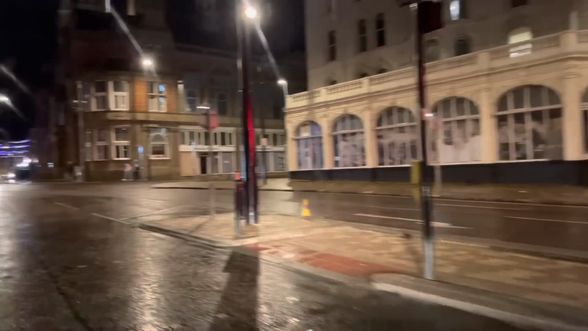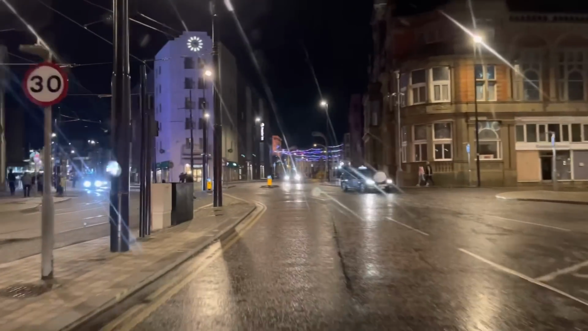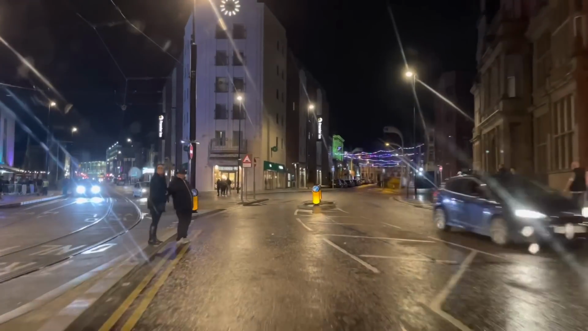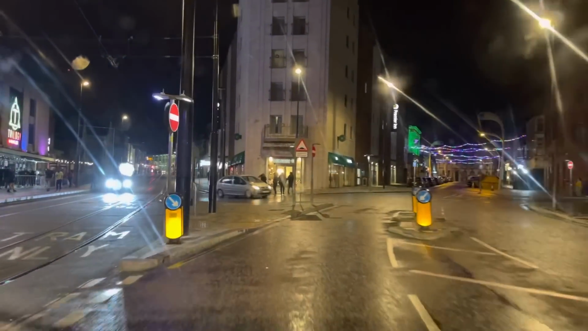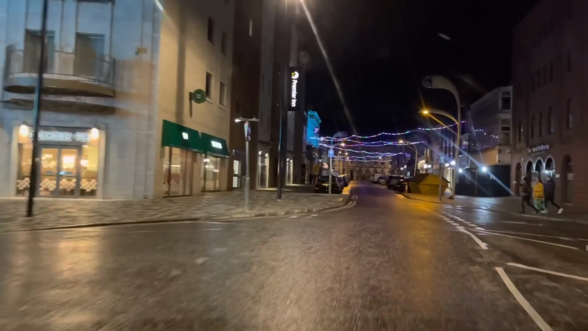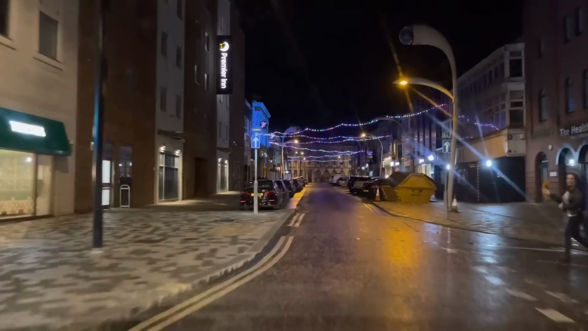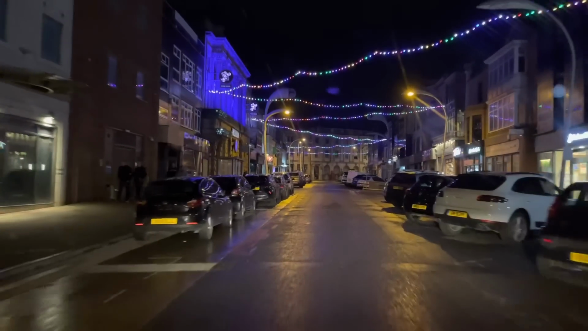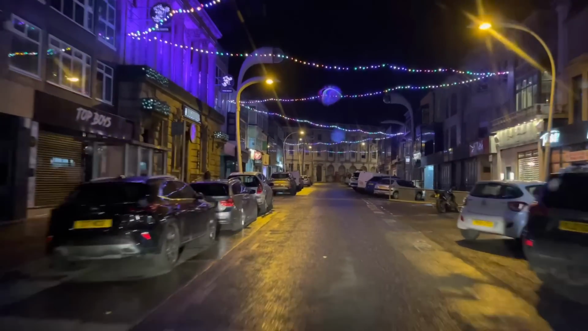Here we go, Talbot Square, folks. Blackpool Town Hall on the right hand side. We're going to head up this road here called Clifton Street. Lots of nice restaurants up here. They're very fancy restaurants up this part of Blackpool. We've got the nice lights up as well. It's like Christmas, isn't it?